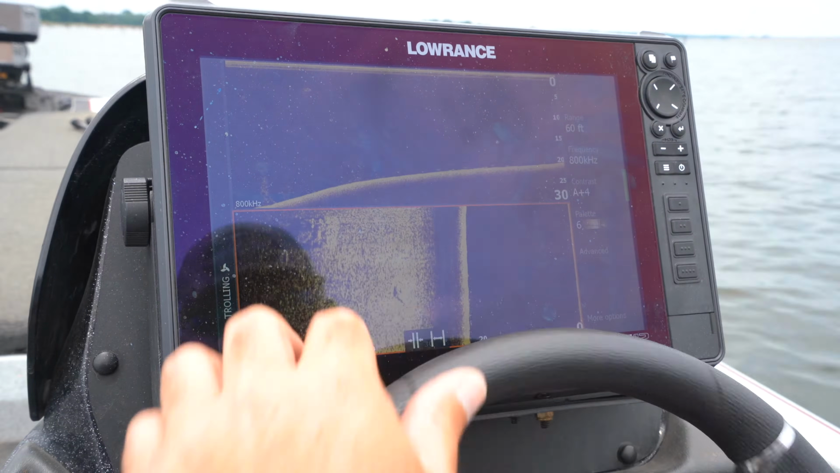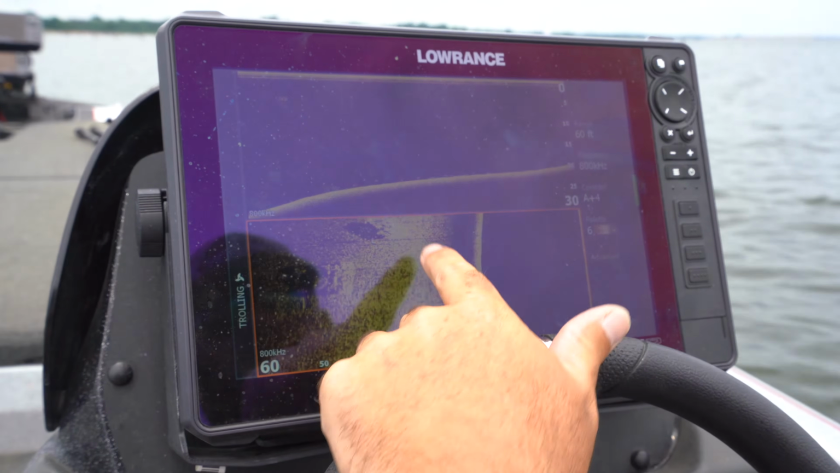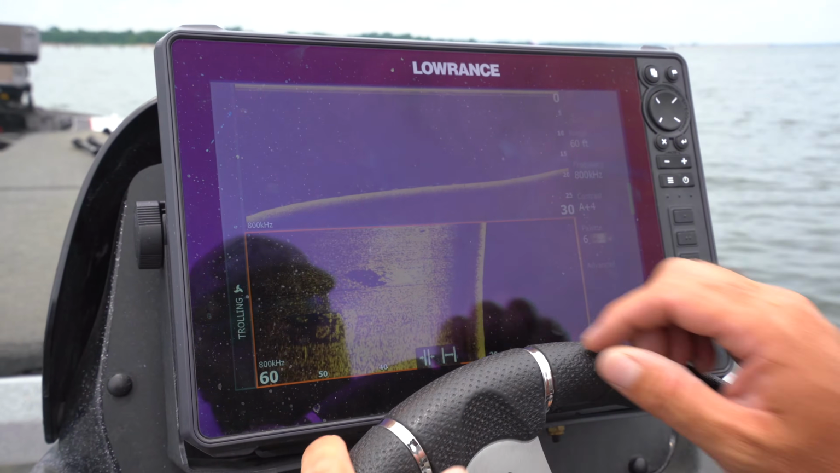Now let's go graph some structure and kind of show you guys what our pictures and images look like with our settings. We'll also show you guys, as we have been, we'll continue to show you guys some images of fish that we've graphed today. Guys, you can see that's going to be a brush pile right there. See the shadow coming off the brush, and we're zoomed way in. Here's another brush pile. We've got several brush piles located. We had just passed one back behind us as well.